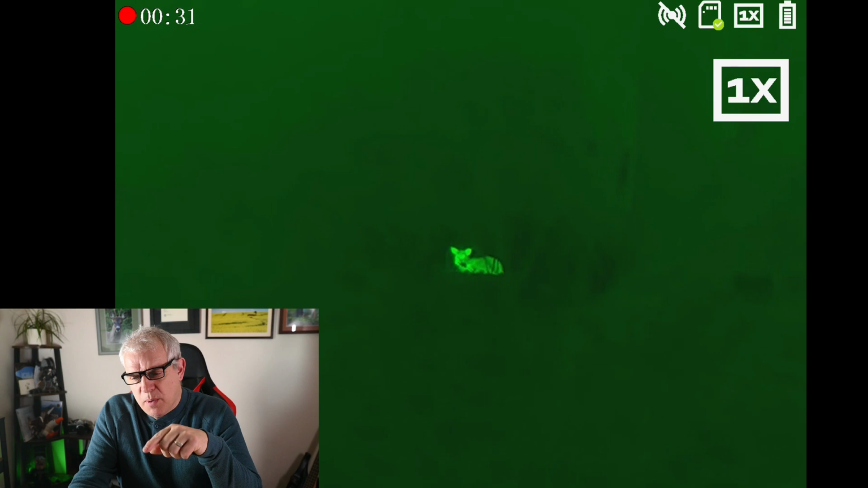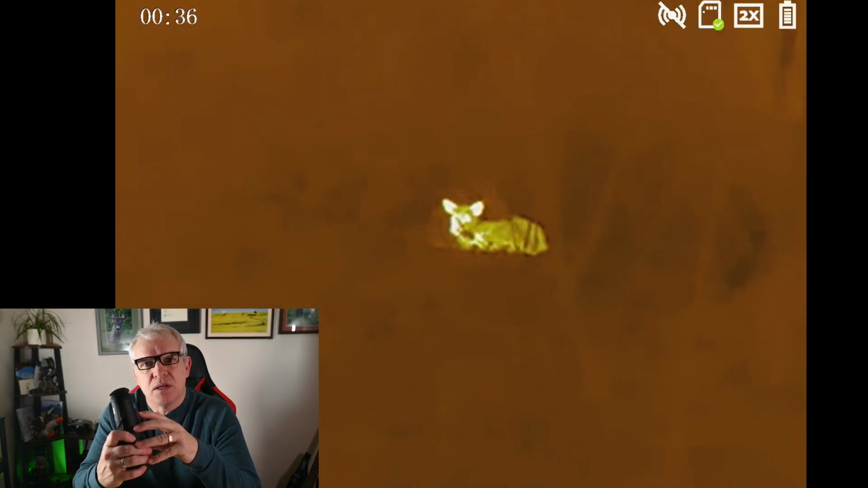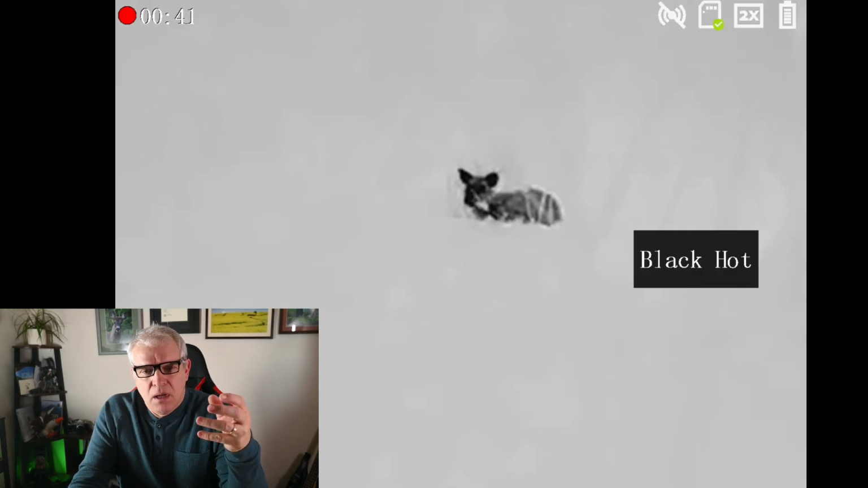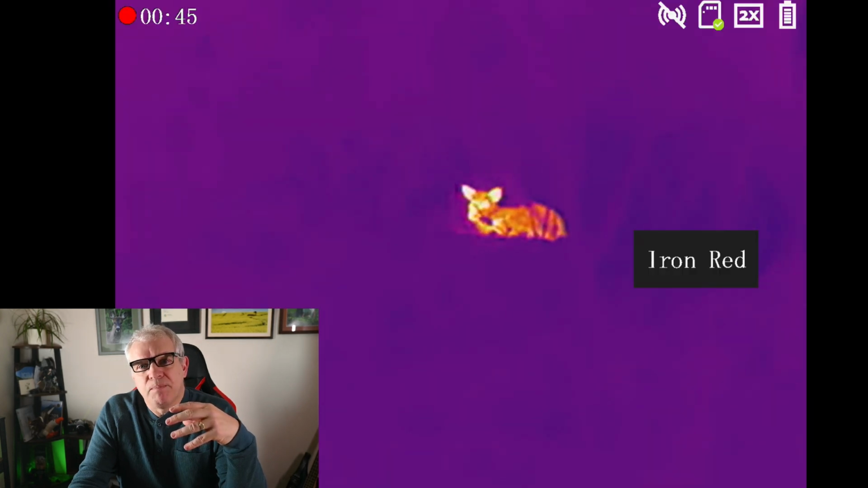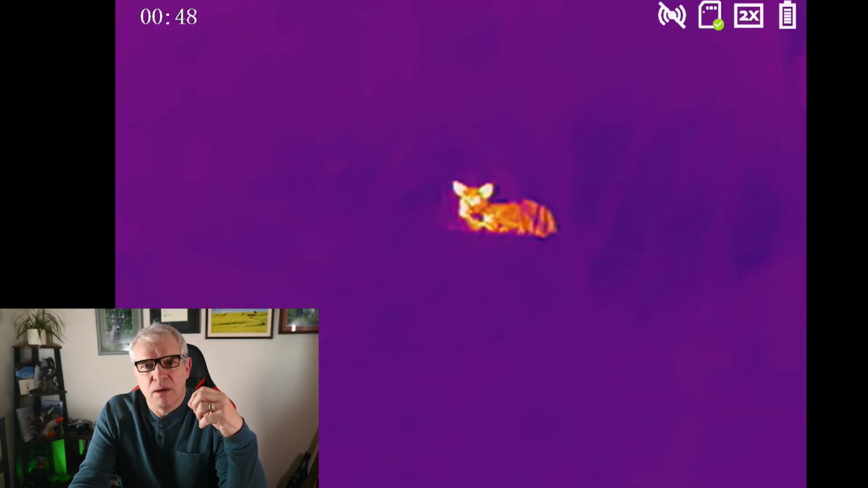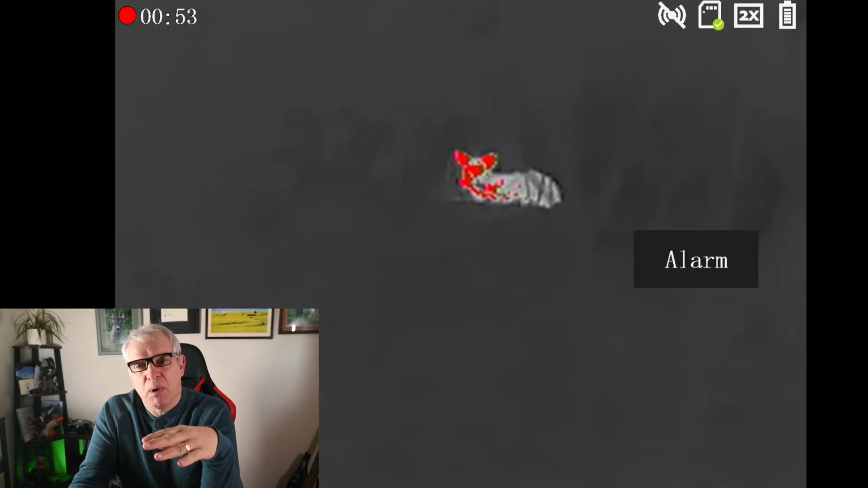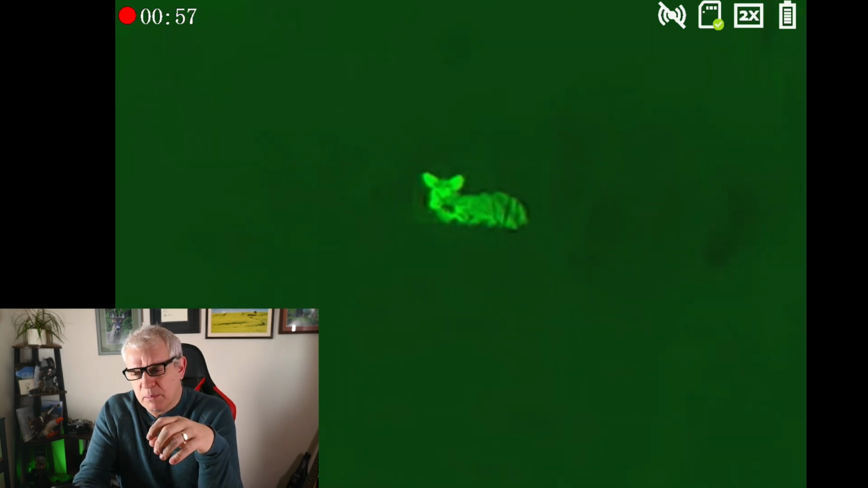I just went through one or two of the palettes with this particular scope, and I do understand that a lot of these thermal cameras do have different colour palettes that you can use. I went into it a little bit in the last video. I find that some of the brighter ones are a bit taxing on the eyes at night, because you've got a blinding light in one eye when you're looking through it, and then if it's completely pitch black, you can't see when you've taken your eye away. It sort of blinds you a little bit. So I like some of the more subdued, the green and the iron red, a little bit more at night. They all work really well, so it's not a problem.